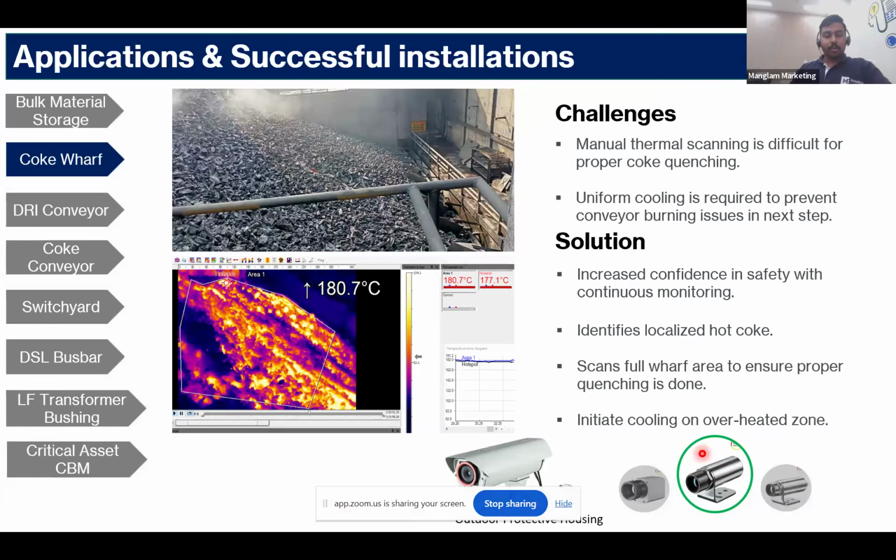In coke oven, manual scanning for proper quenching is difficult. Non-uniform cooling causes burning of the conveyor in the next steps. Our camera scans the full wharf area and ensures proper quenching is done. It also identifies localized hotspots and initiates cooling over the heated zones. Here as well, we have used the compact size mid-resolution thermal imaging camera.